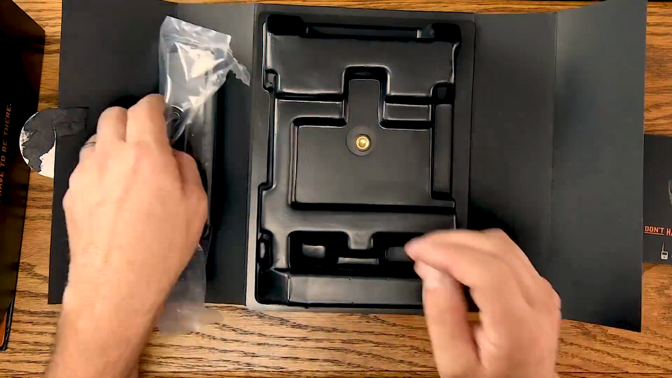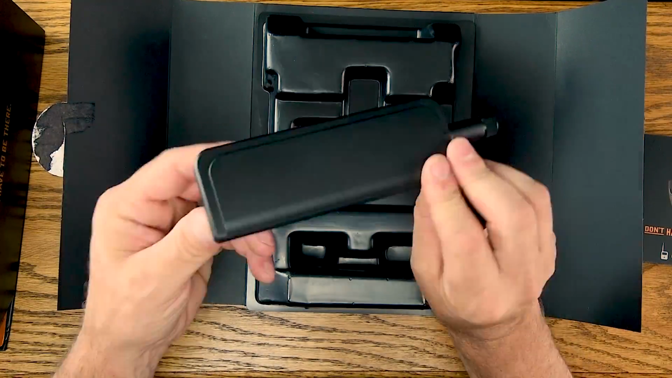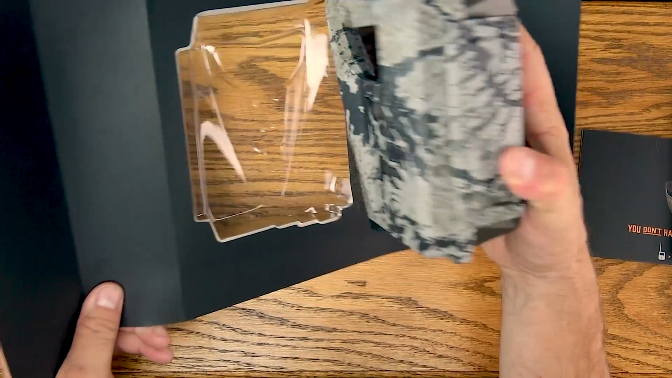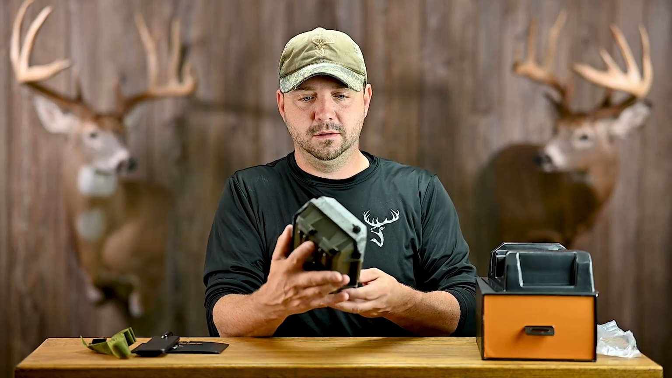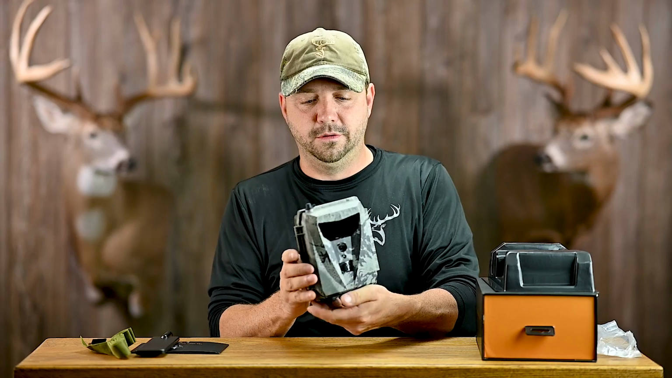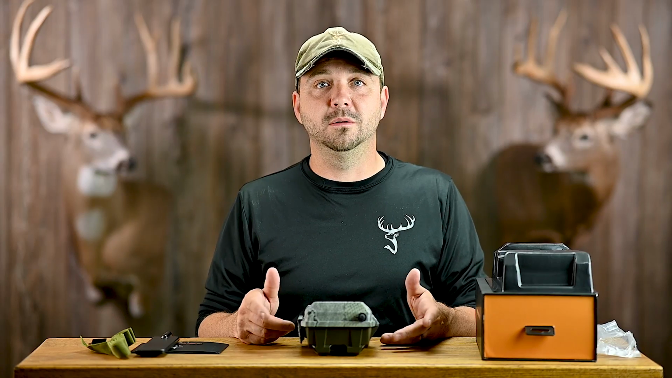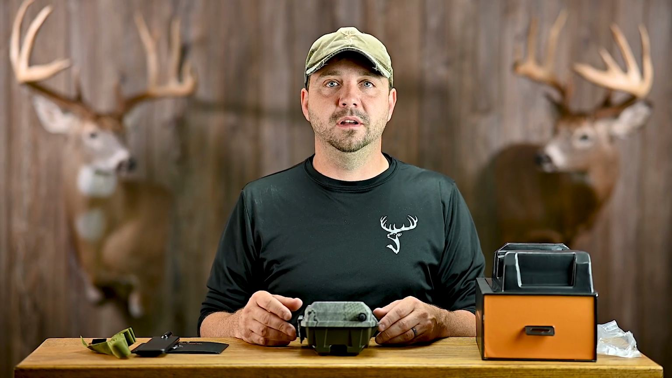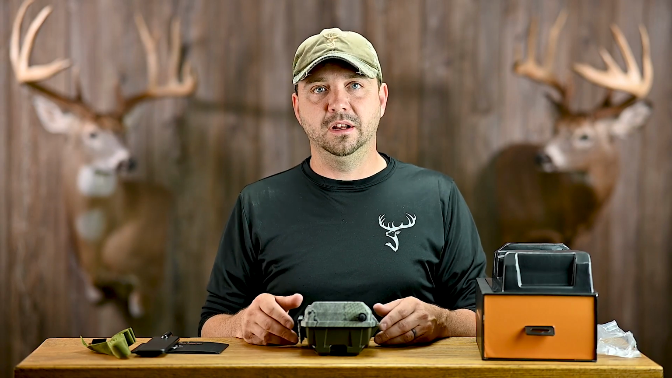Setup guide, your antenna, camera strap, and here it is, the GoLive. So not a whole lot with the unboxing. The next thing we're going to do is download and install the app, and create an account with Spartan.